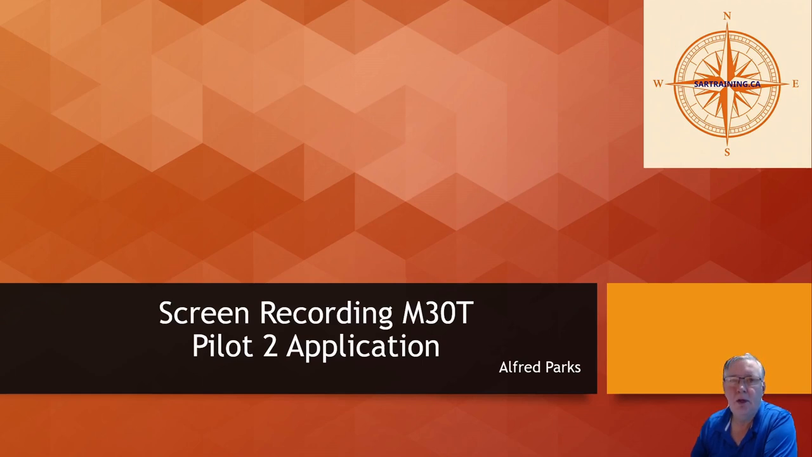Today we're just going to take a quick look at screen recording on the M30T. Some people are using it as a black box, which I disagree with, but sometimes you want to capture something to take it back and explain to somebody else how to do something, just like I'm doing now. So that's why I was turning it on today, and I'll show you where the files are kept and how to get them off your hard drive.